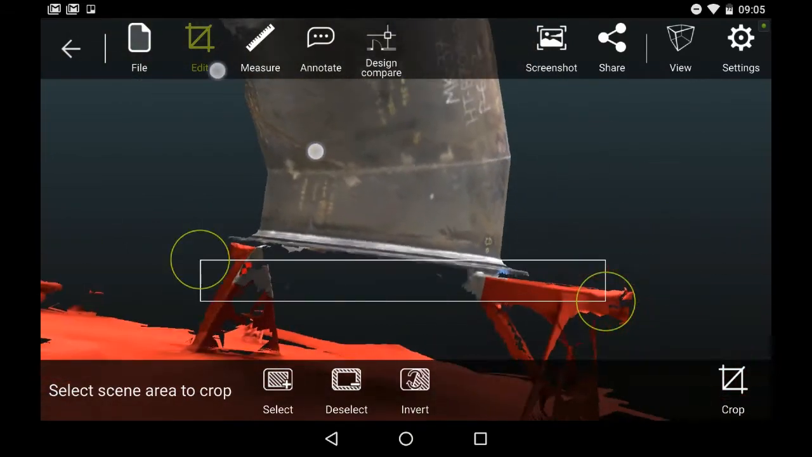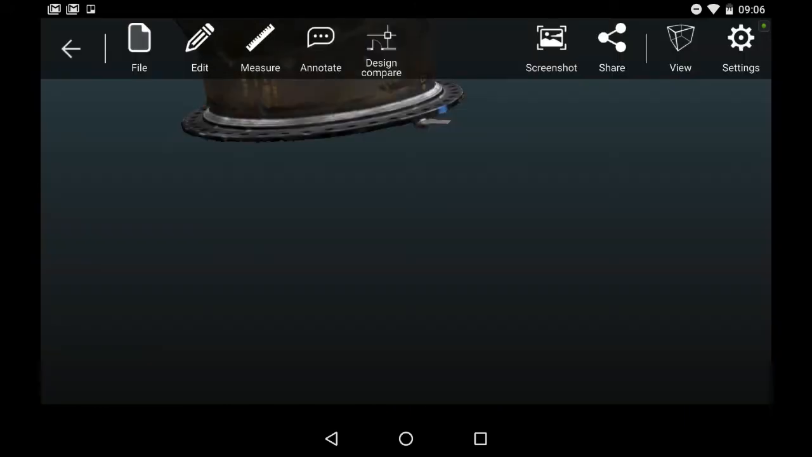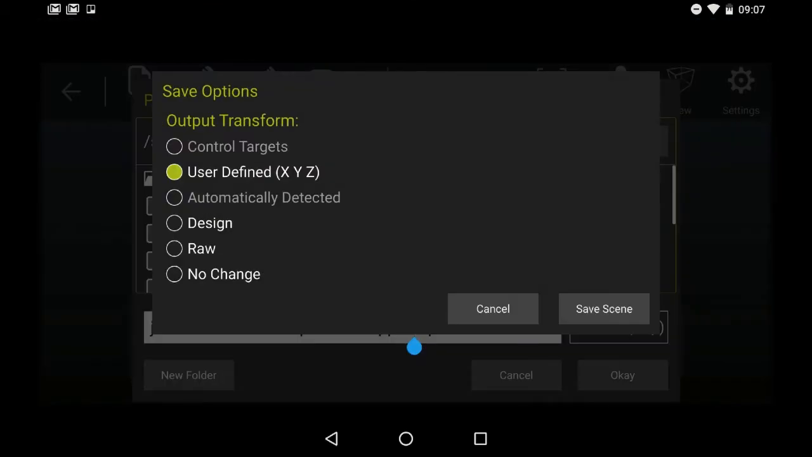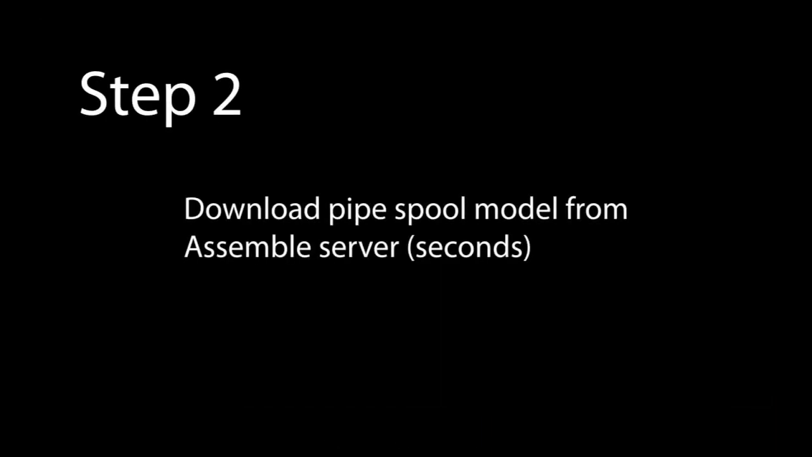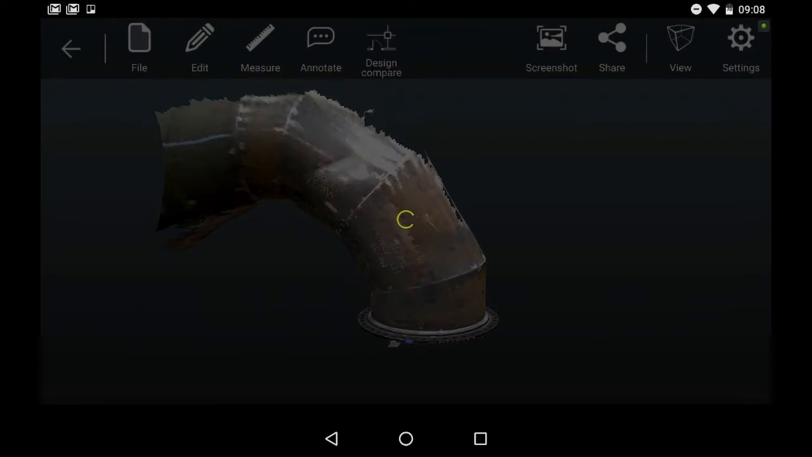This is a very easy to use tool. Now that's gone. Next, we're going to save this cropped file. Then we can pull down the CAD model of the spool from the assemble server. So first we select the project, then we select the correct spool.